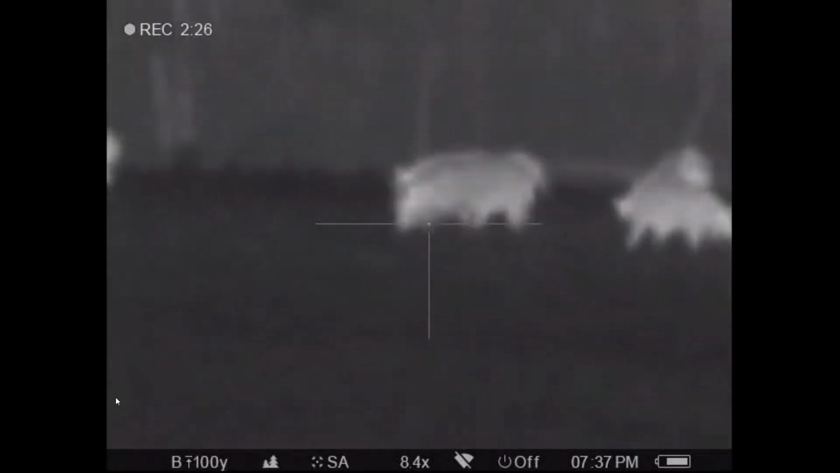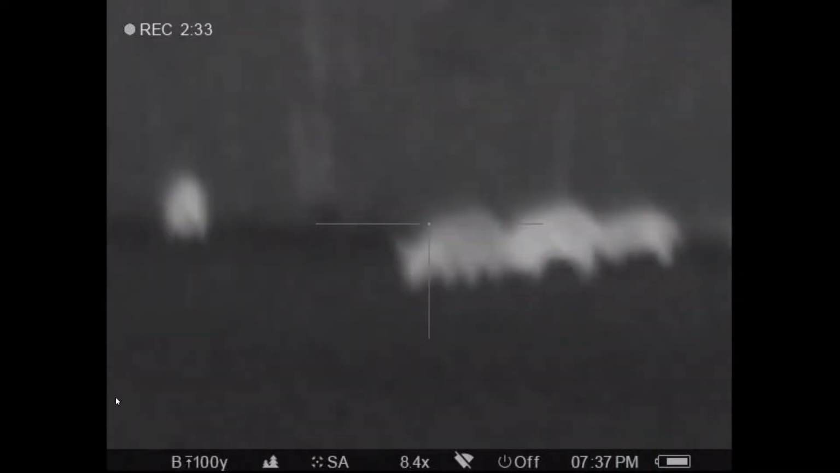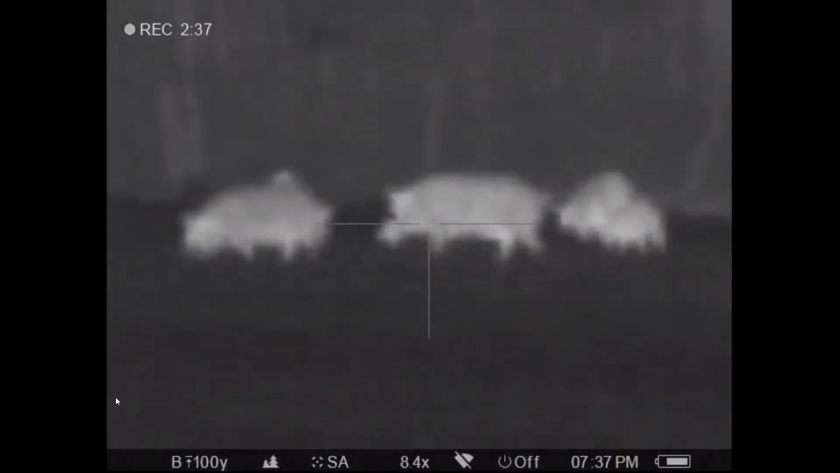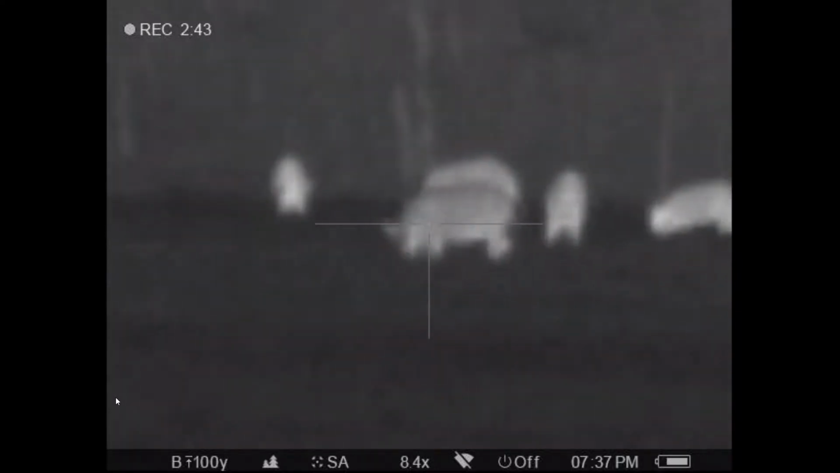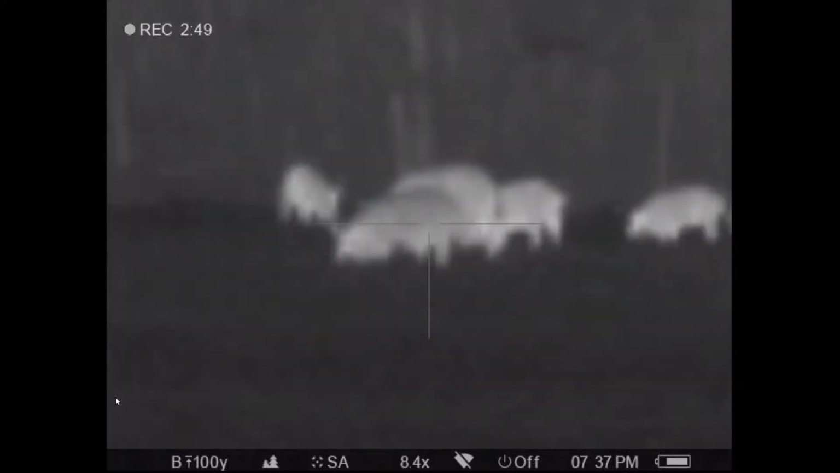Trestle's on my right, I'm on the left. I'm still trying to decide which one of these. See that one, how he's a little darker? He's been rolling in mud. That's a good hog right there. That's the one I want. But it's behind the other one, so I'm still trying to decide which one I want.